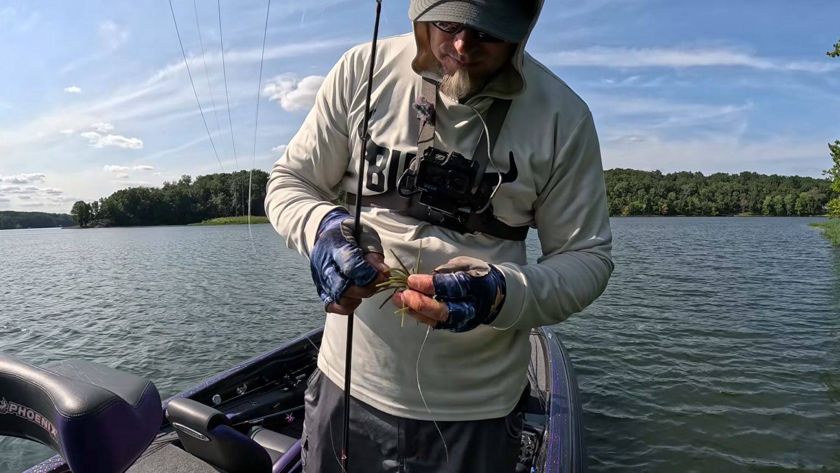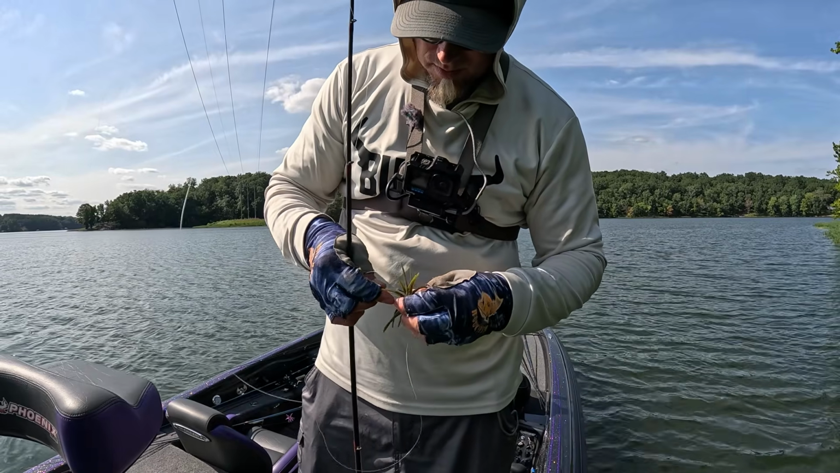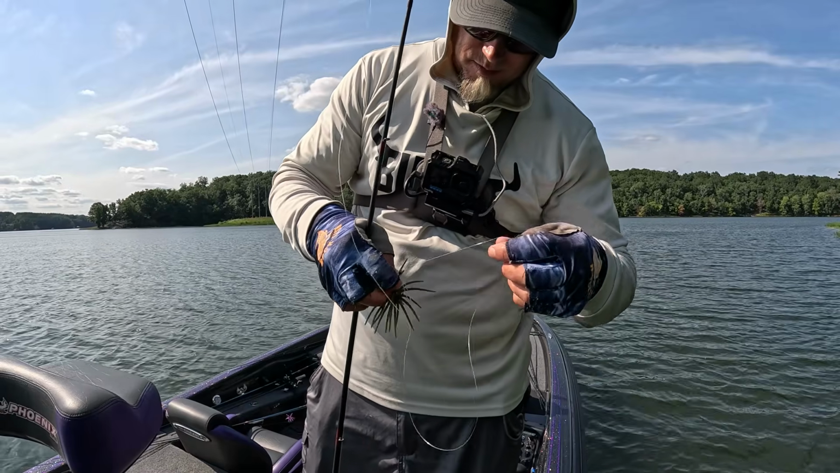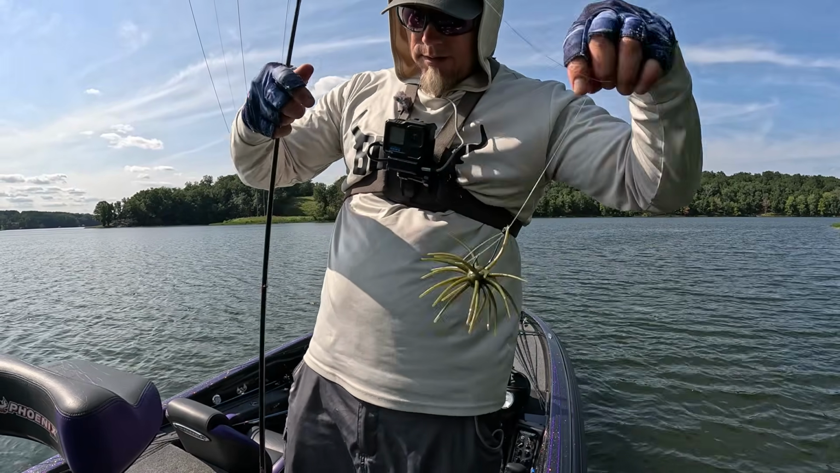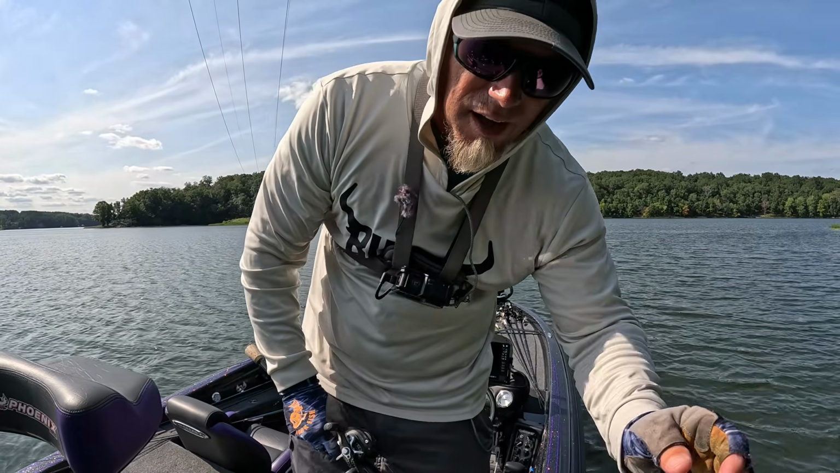We caught some fish on a minnow. That's kind of going on a little bit. Had some fouls on the chatterbait. We just picked up this sucker here, and we're just enjoying the day, kind of relaxing.